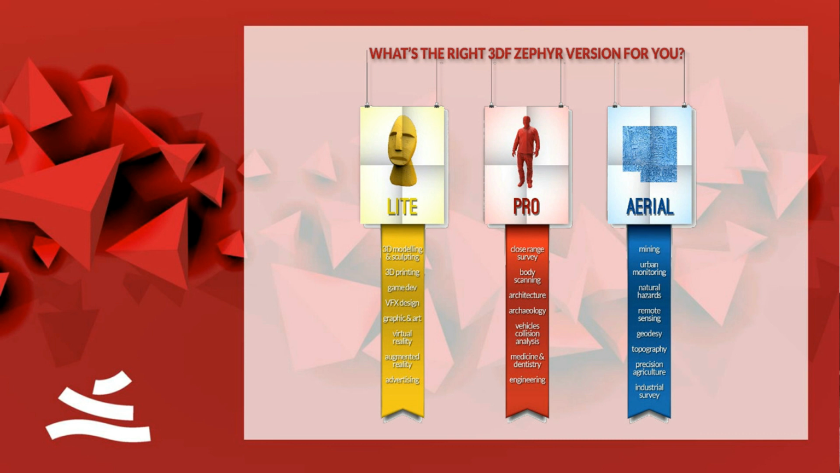For people who do professional 3D modeling, we have a pro version, and for people who do professional surveying, we have the aerial. All these versions share the same technology, and it's basically just the tools that are available that change. So the cost is €150 for the light version, 2,900 for the Pro, and 3,900 for the aerial.